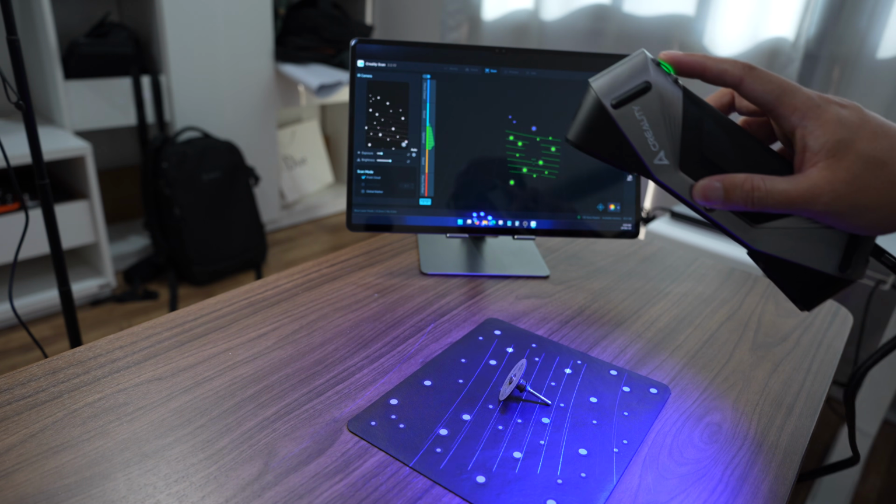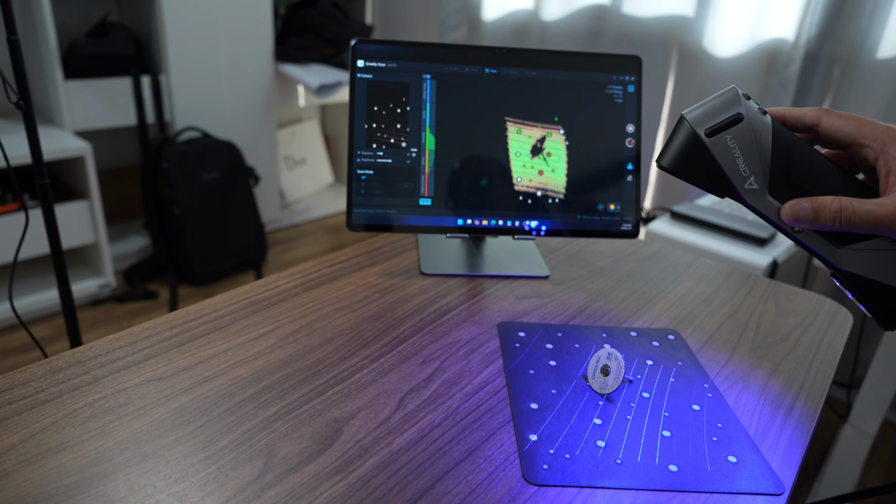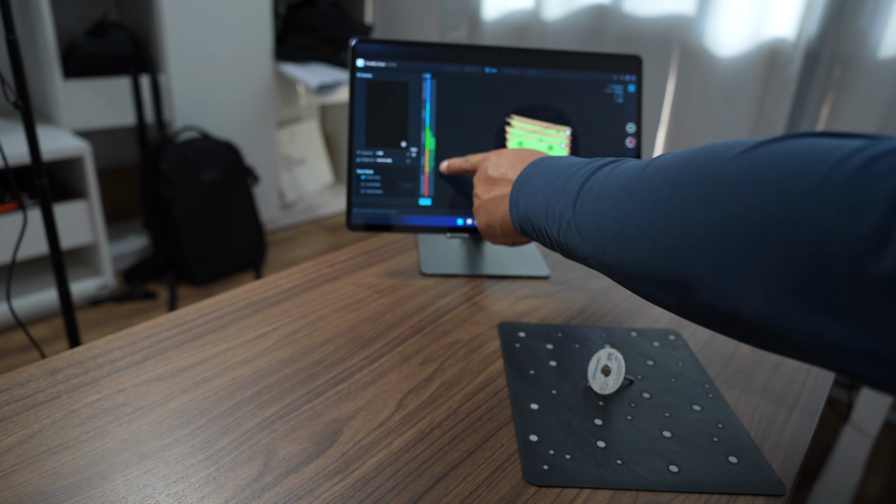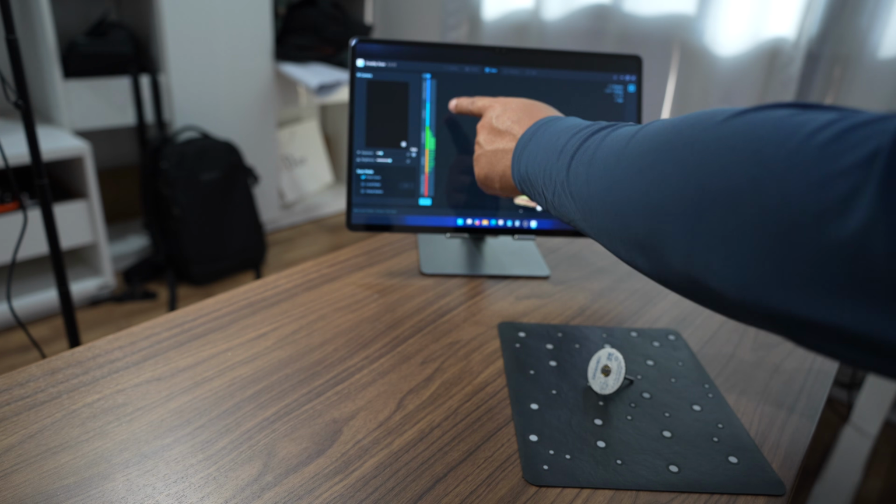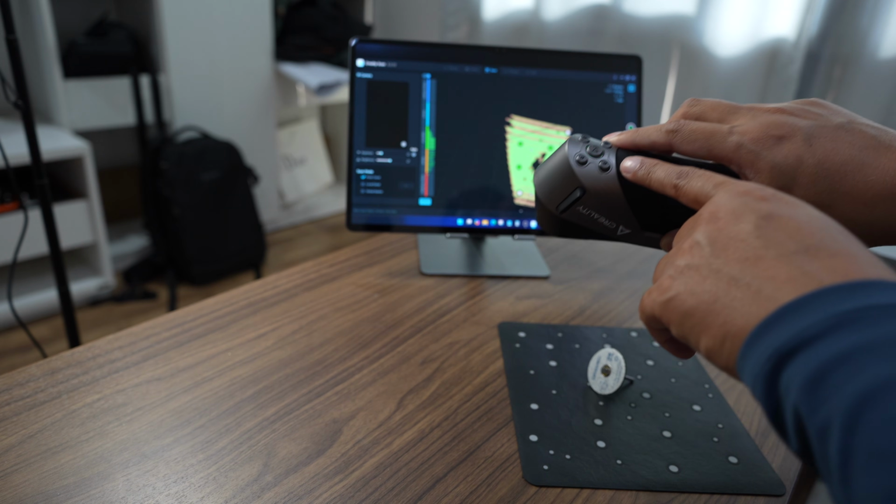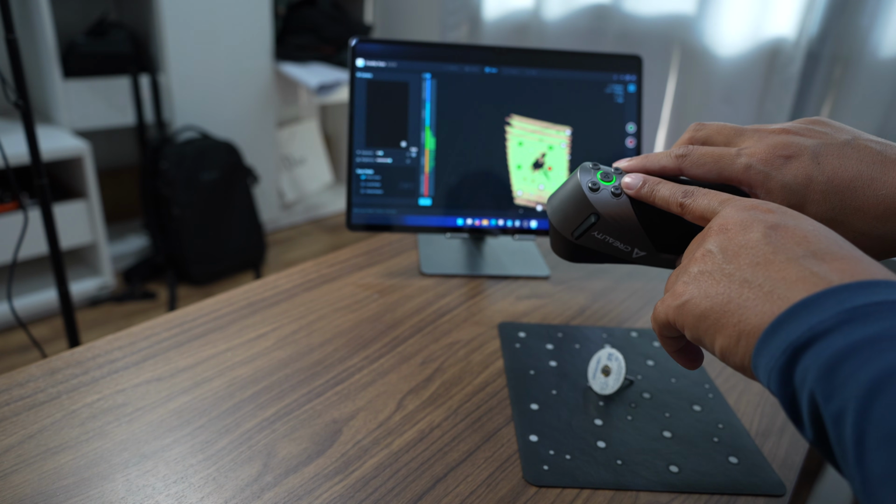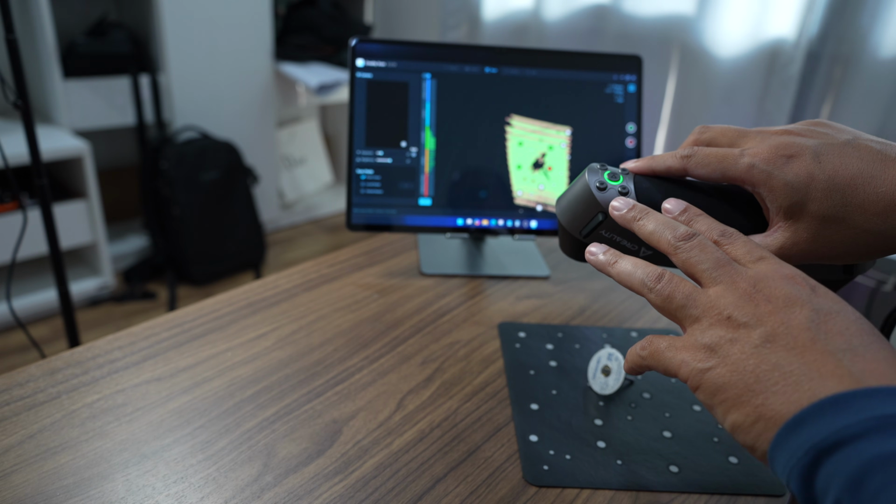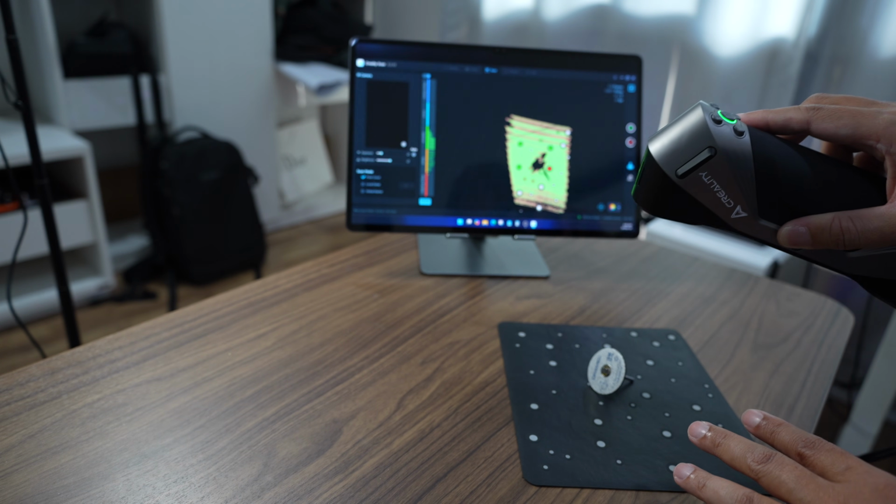Okay, let's do one more sample. See, when you do the first scan, there is a range. It's telling you the range here in this tab. It should be somewhere around optimum and good, and you can see it here from the lighting. If it turns green, it's in an optimal position, and if it turns orange or red, it means that you are too close. You need to back off just a little bit.